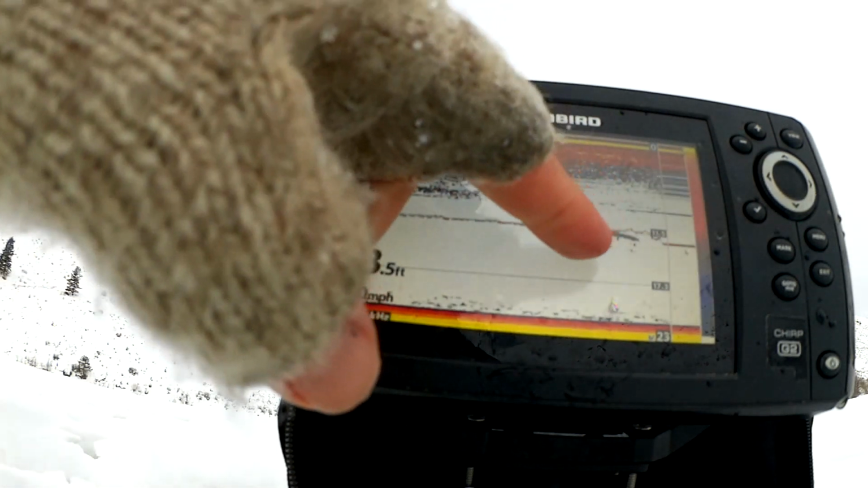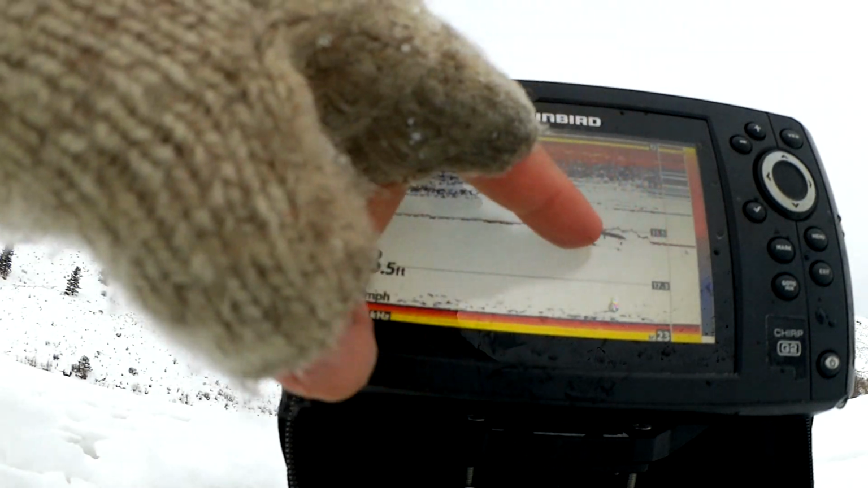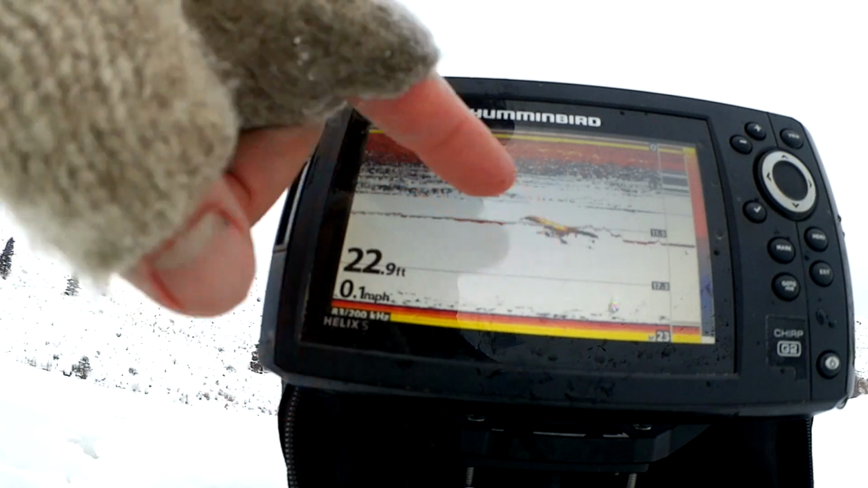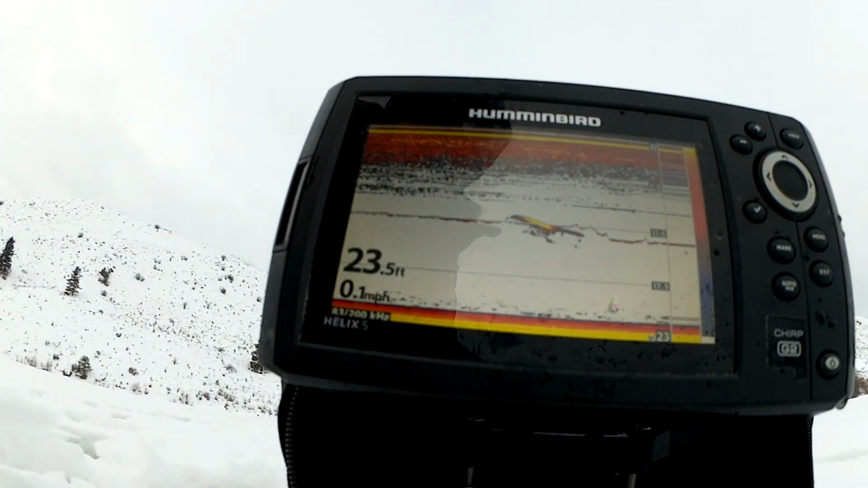You can see that was a fish that came in. Right there is looking at my jig. This is a little thing right here. Took a sniff at it, but I don't have any bait on there, I don't think, so that's probably why he just kept swimming.